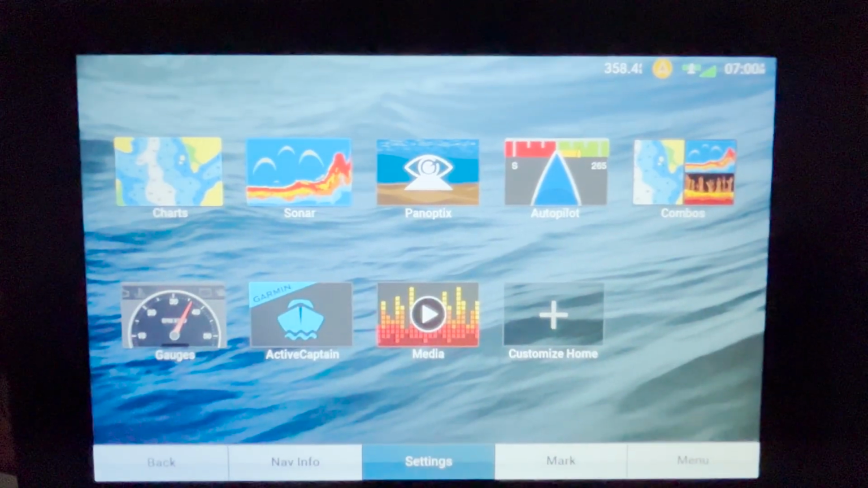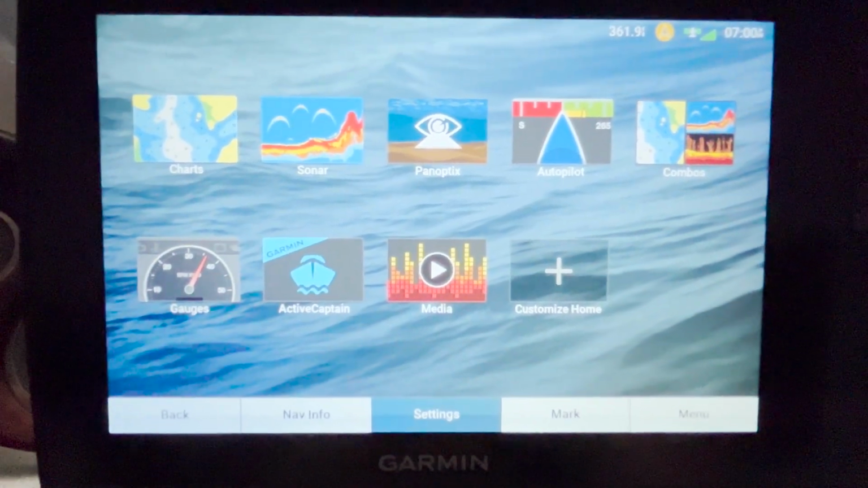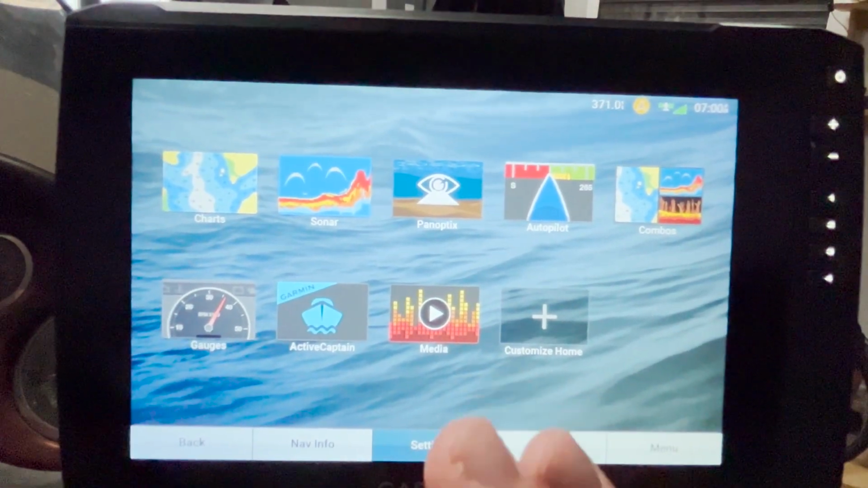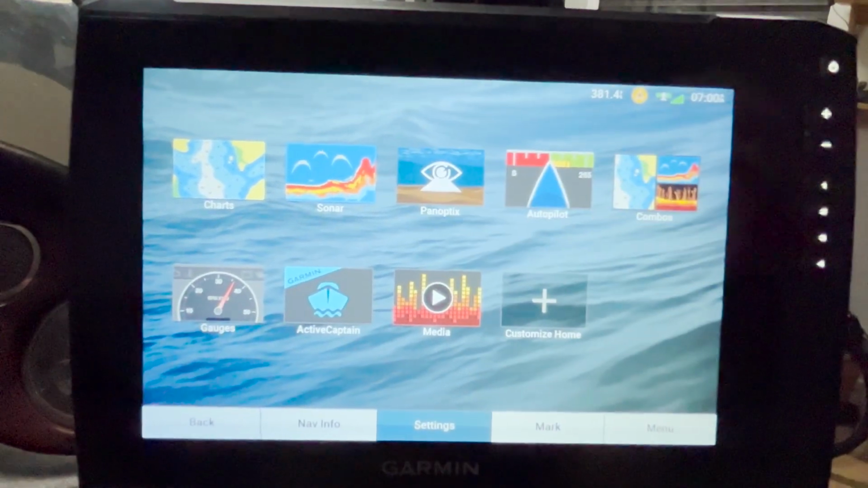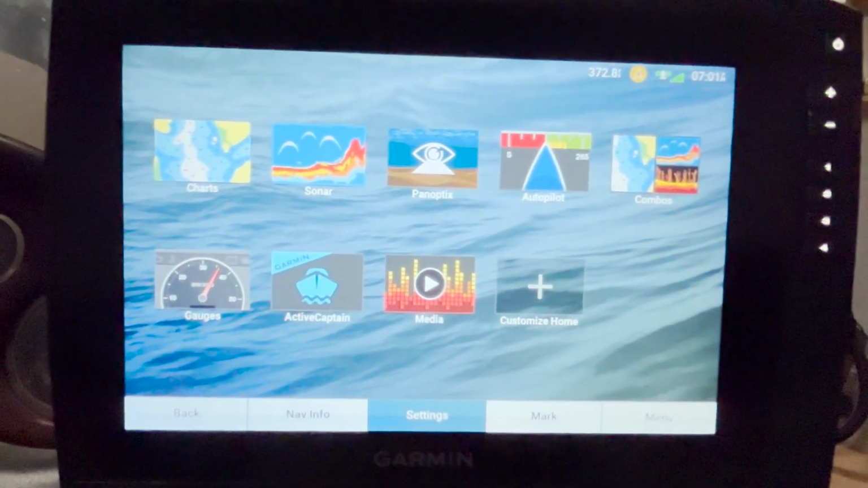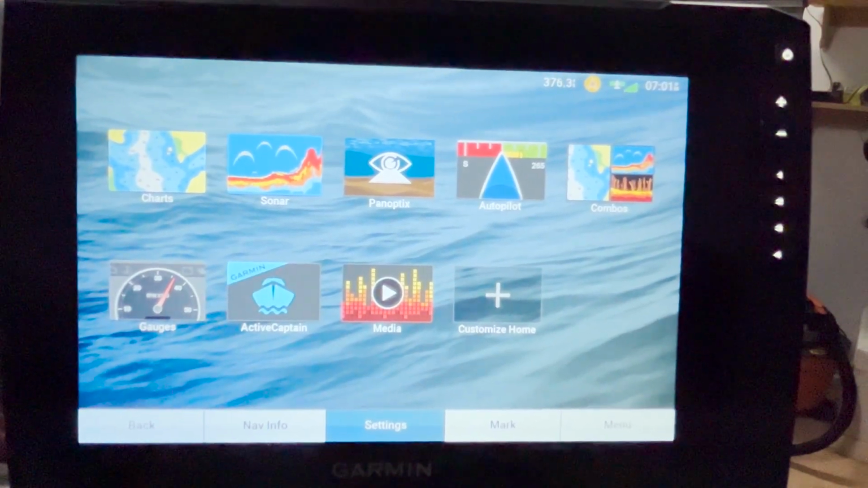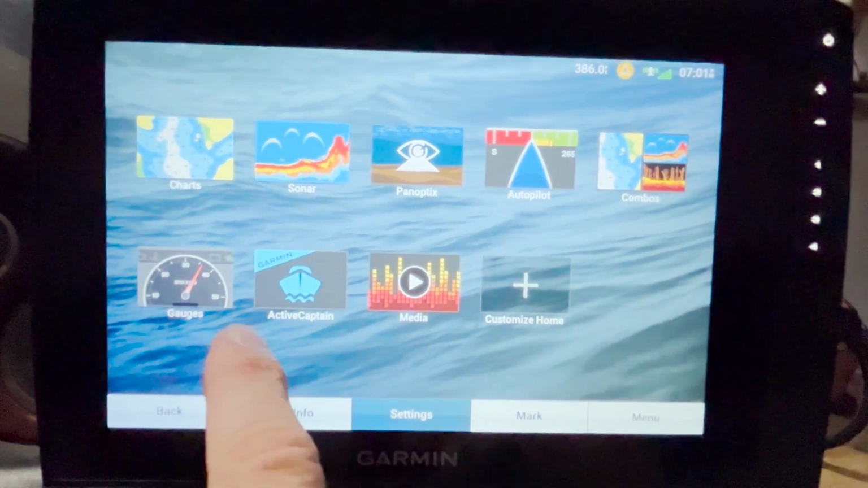All right, and then number 5 of the kind of less common things that you want to keep in mind when you're using these units is if you're using Active Captain and you've got it set up to link with your phone, a lot of times you'll get these notifications that come up, like you'll even get your email up there and stuff like that. I thought it was cool at first, but then it just got kind of old because I'd get a notification every few minutes or so. I think I was even getting news on here as well.